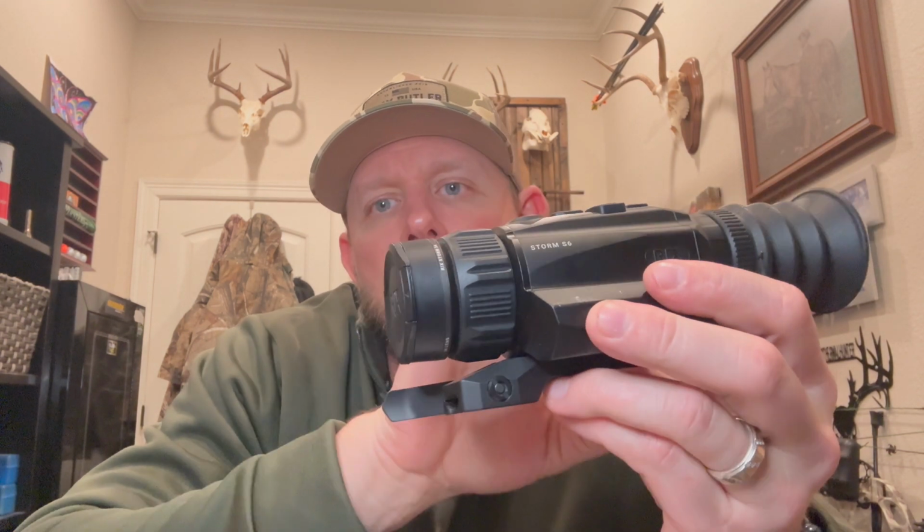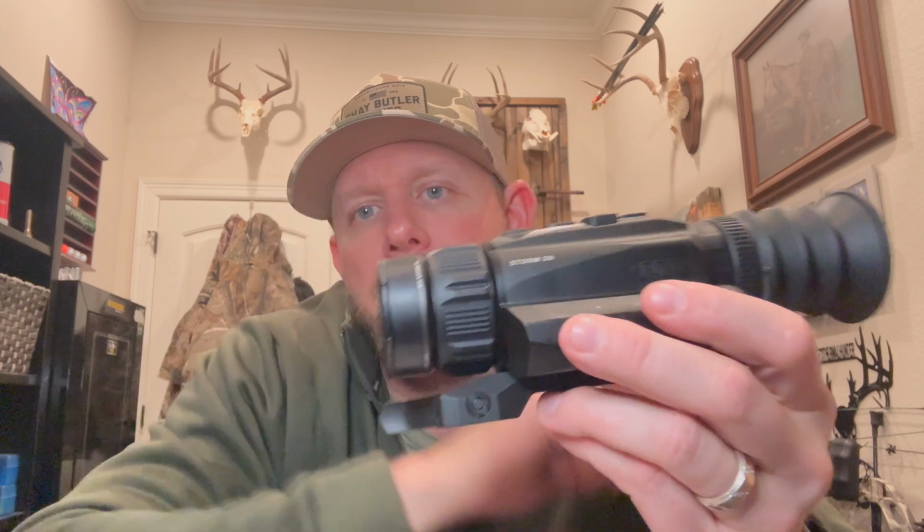It's got a very compact form factor, so I'll hold it up here. It's very small. It's 5.3 inches long, 2.5 inches tall, and 2.2 inches wide. It's very lightweight. It's less than a pound, so it weighs 0.97 of a pound, so very light optic.